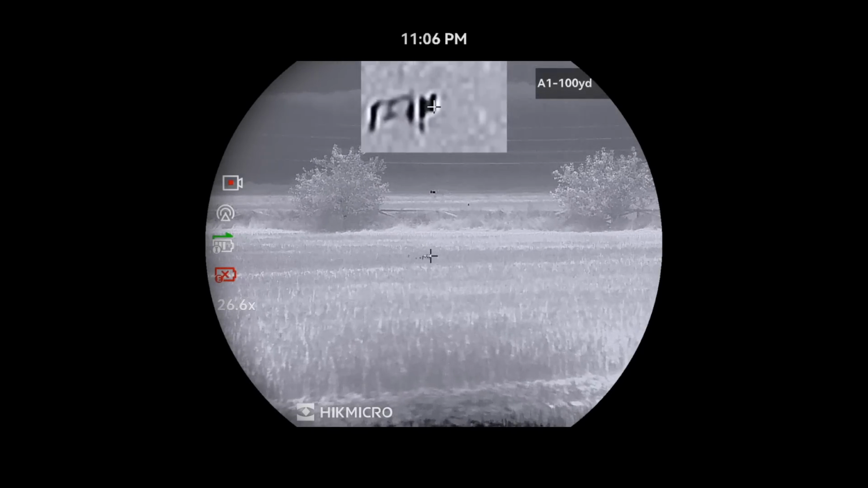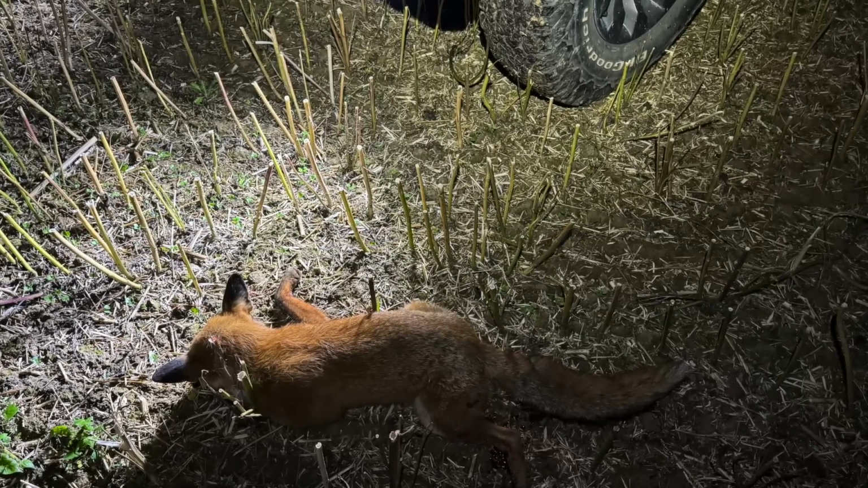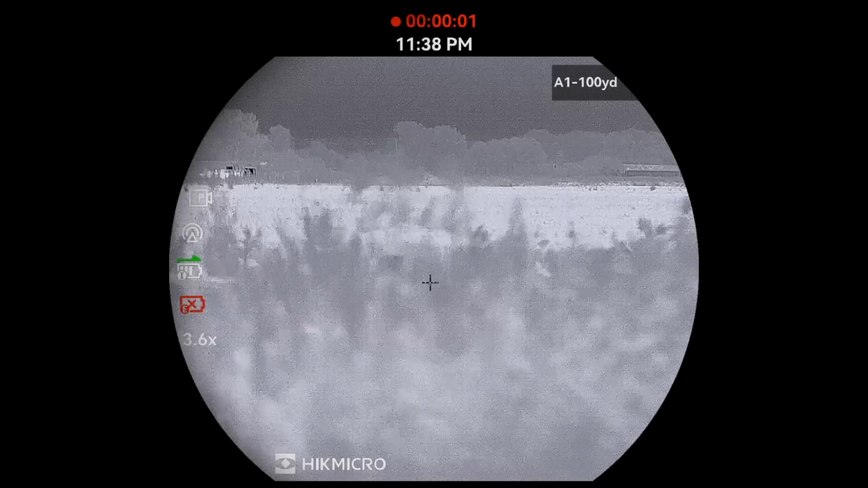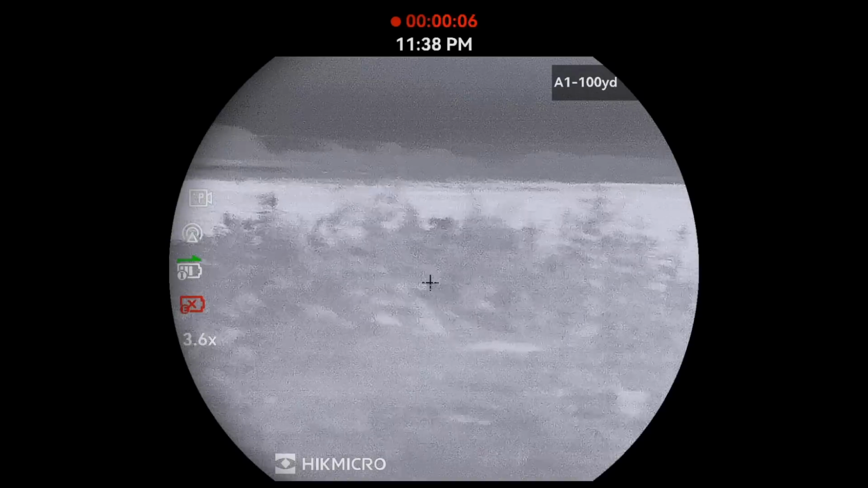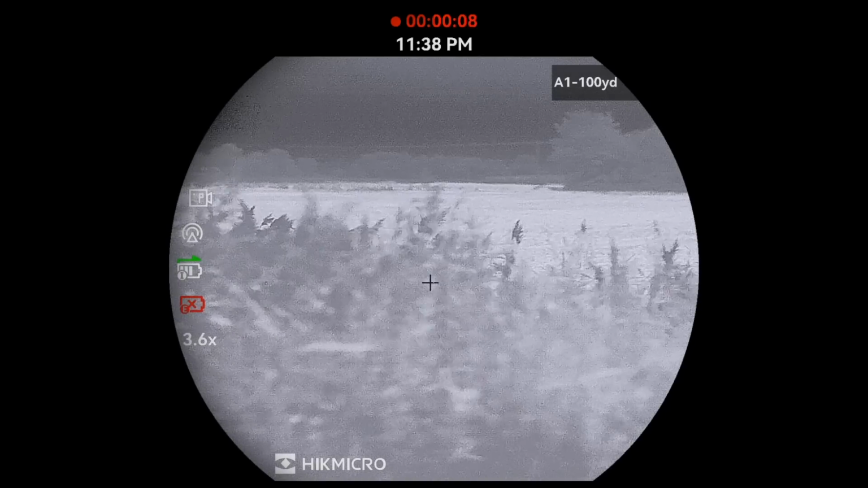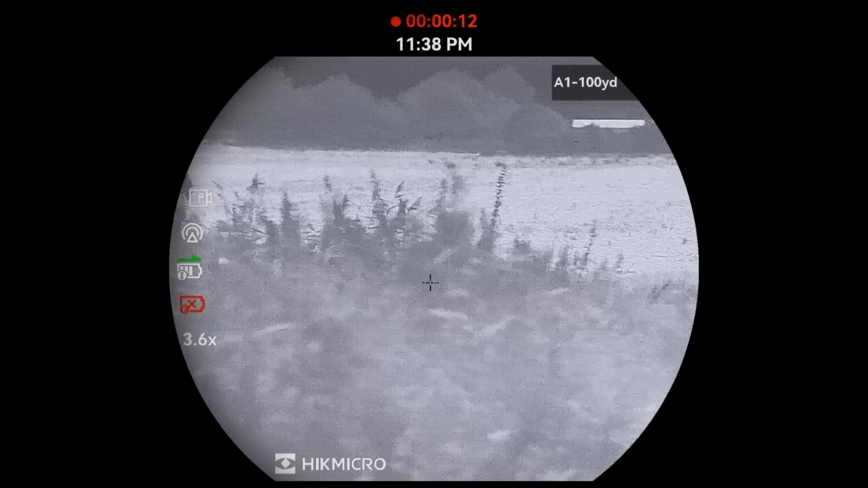Once again, an extremely productive first outing for all the new kit. Number 7 was a far easier shot and a lot closer. I saw it coming from a long way back, but where we were parked it would have made it very difficult to get, so I quickly got out on the recon sticks and took this lad at just 43 yards.